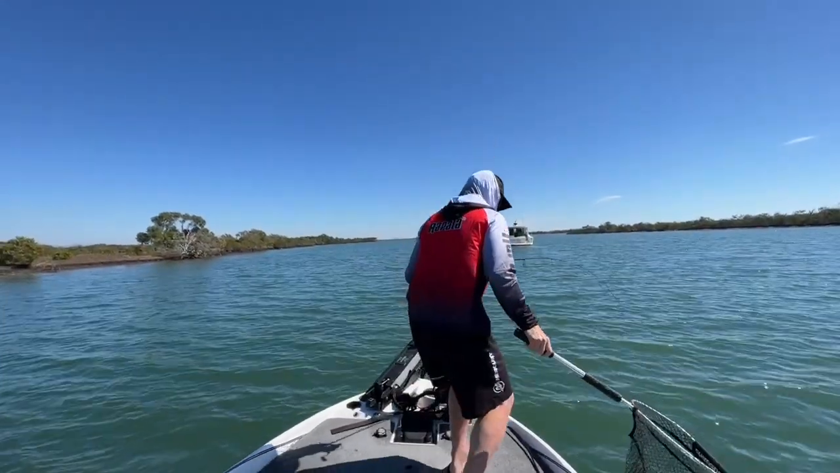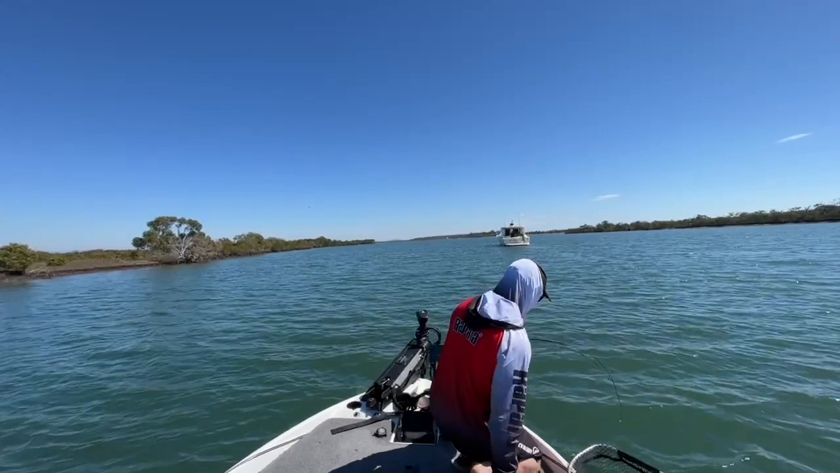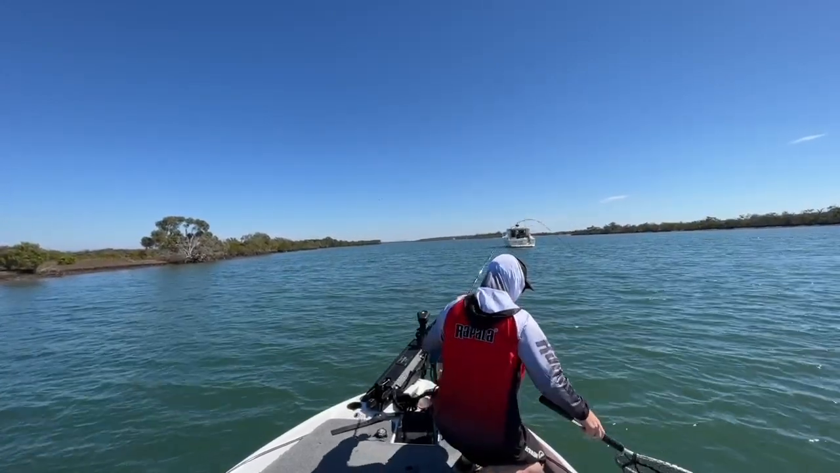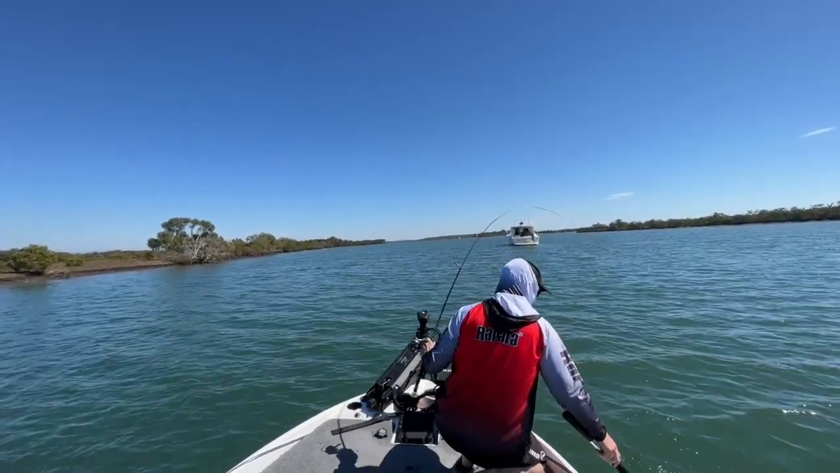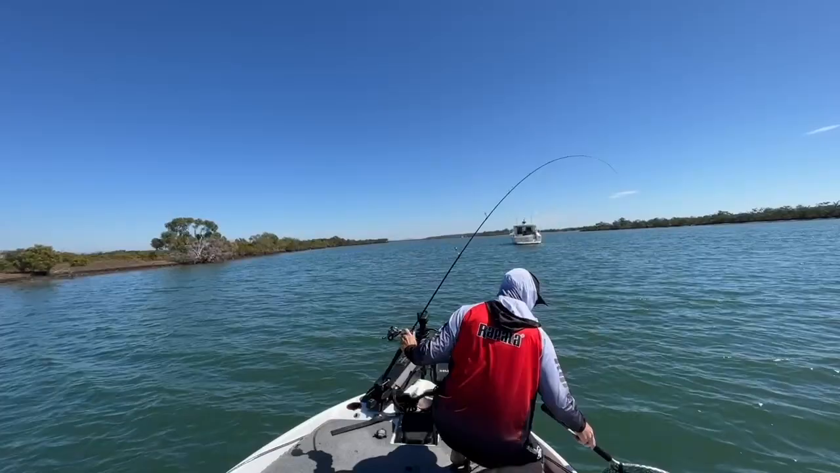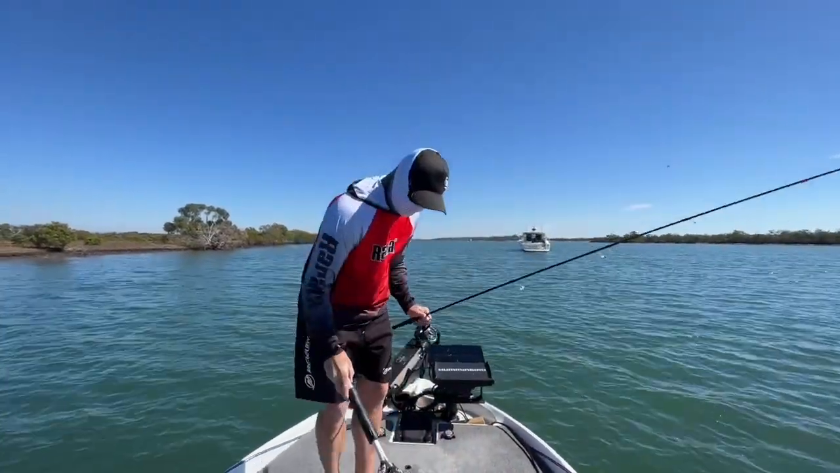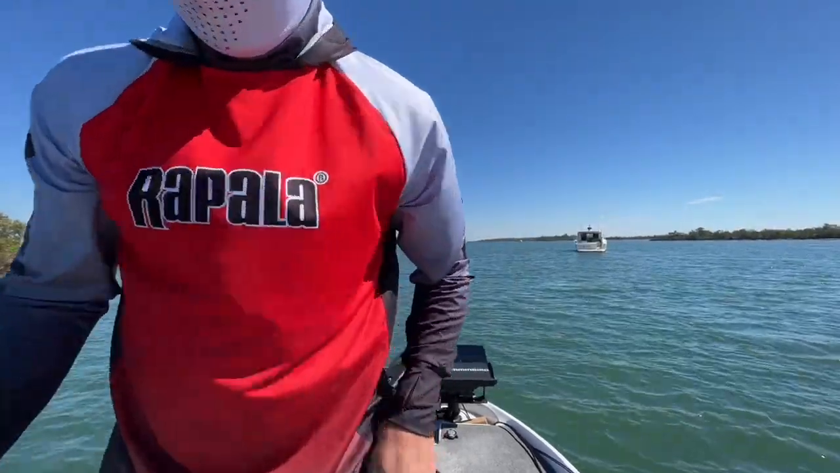It's got to be 28 to upgrade. He's fat. I don't think he is. It's a big fat fish. I don't think he's going to help. That is a chunky fish.